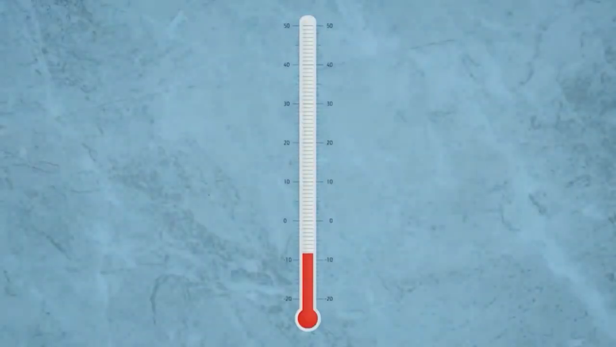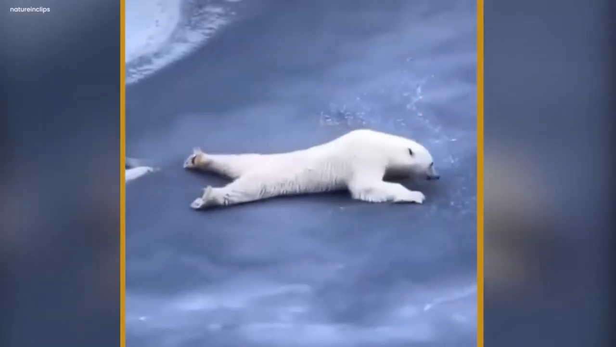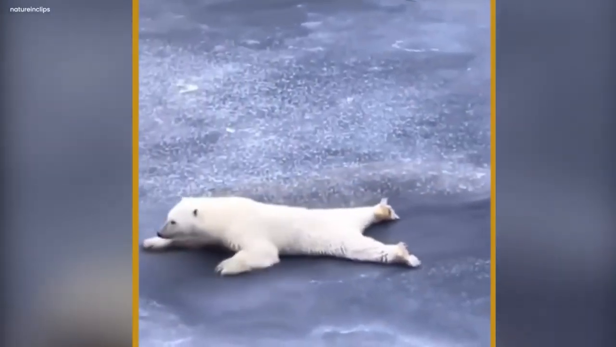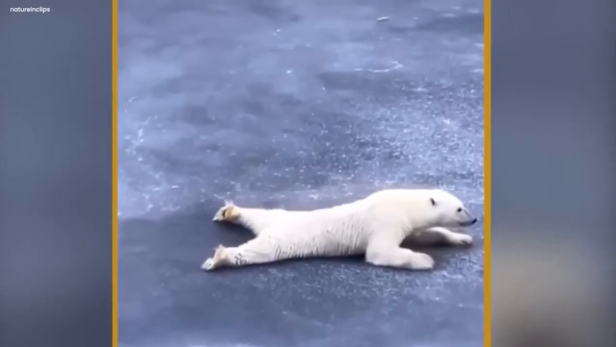As the global temperature heats up, the snow ice is thinning by the day. The polar bear was moving smoothly on the snow ice. It was a white-colored polar bear. It was moving like it was crawling over the snow. It seemed like it was enjoying the icy snow. This was a very wonderful scene.